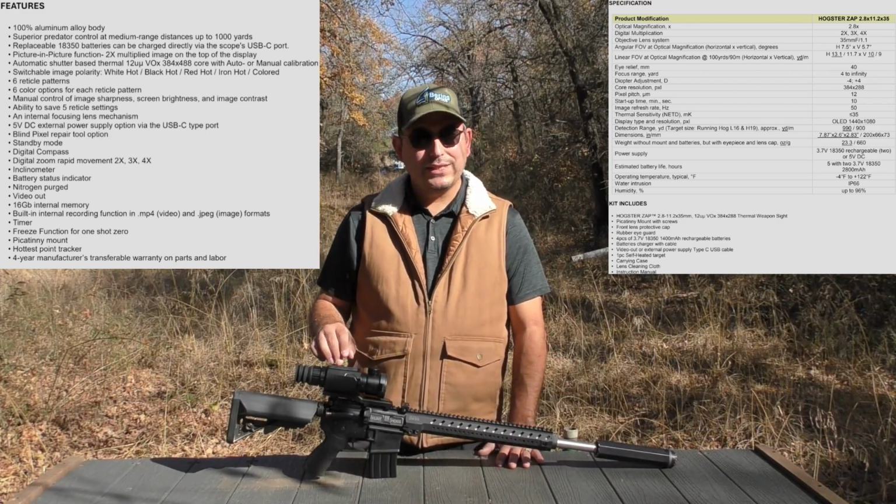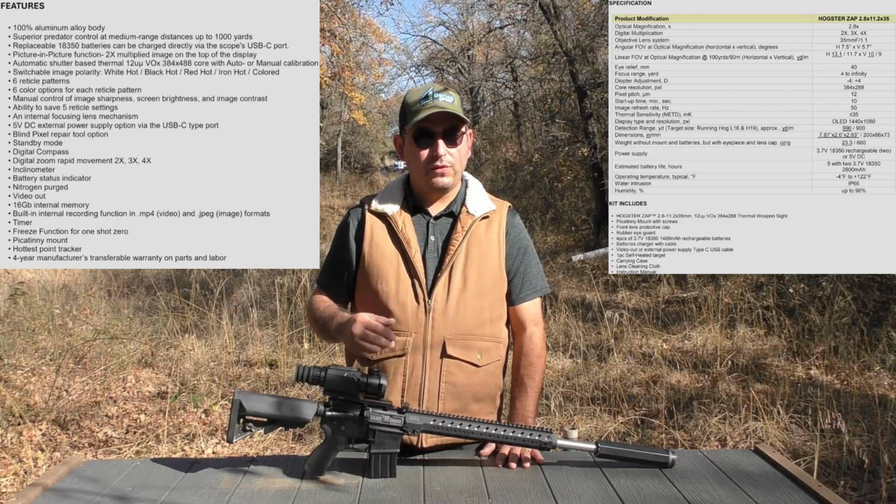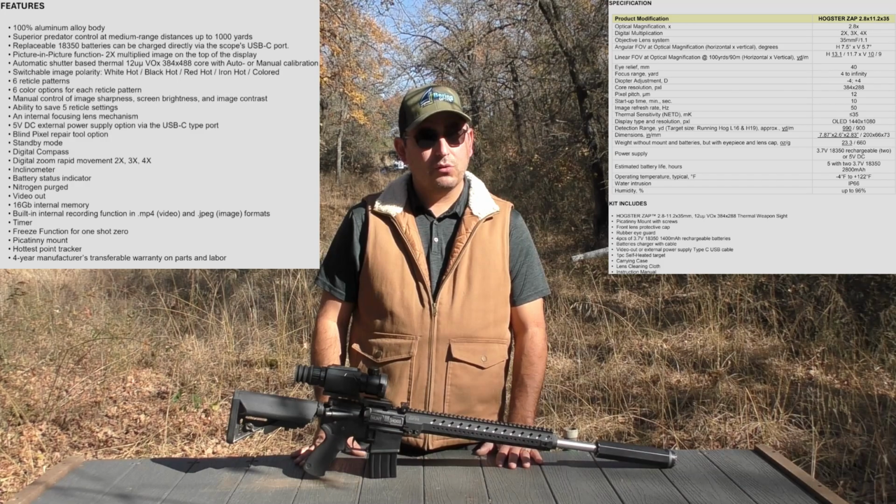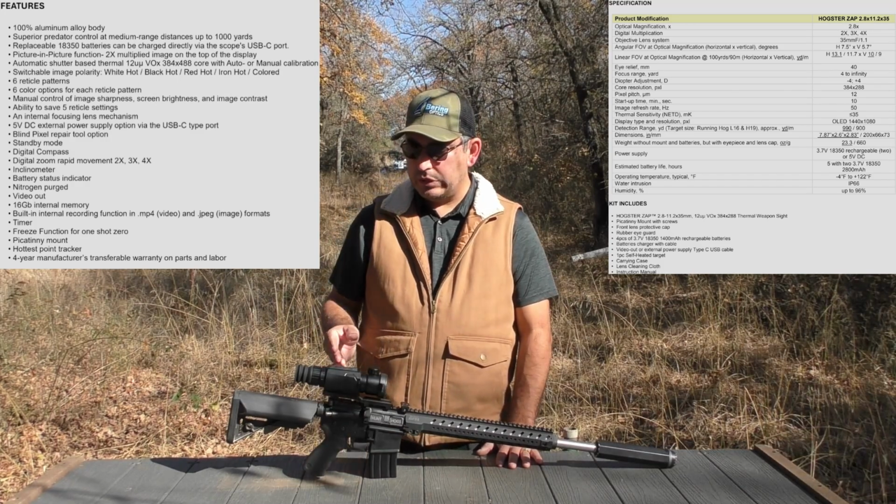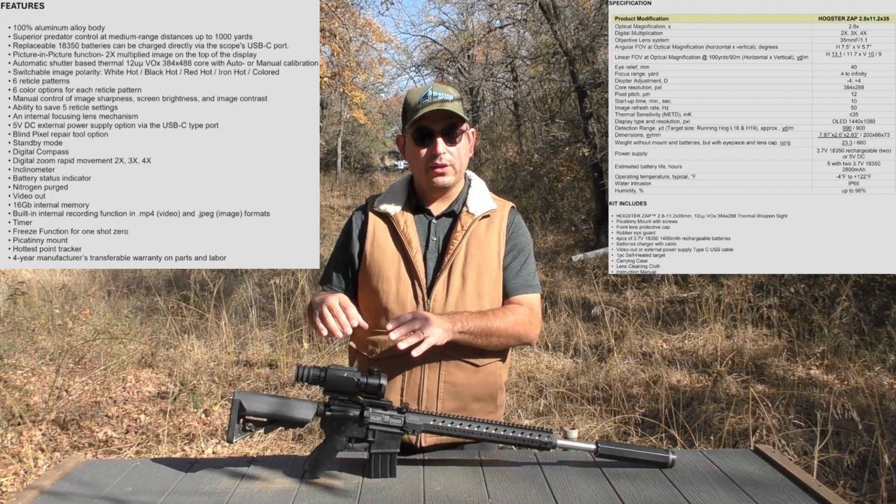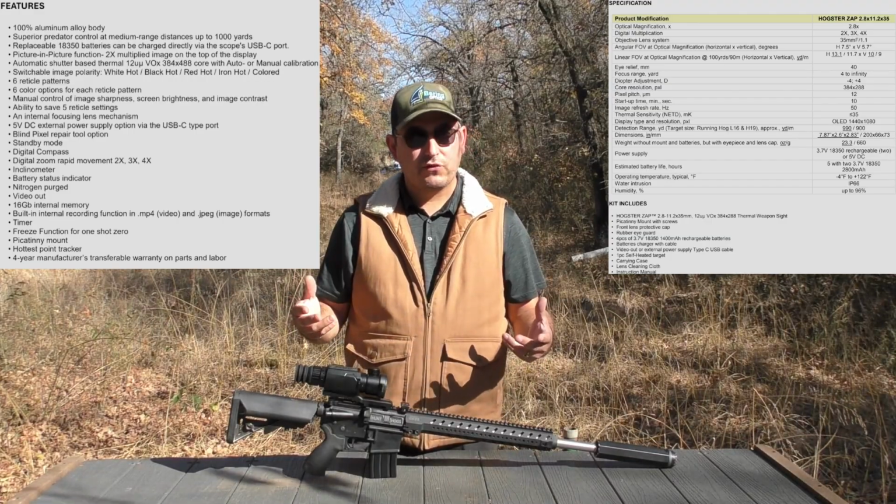It has two 18350 battery cells that give you 5 hours of runtime. Those 18350s are replaceable. You can use rechargeables, but no proprietary battery system and no internal battery that could go dead and then you have a problem servicing it.